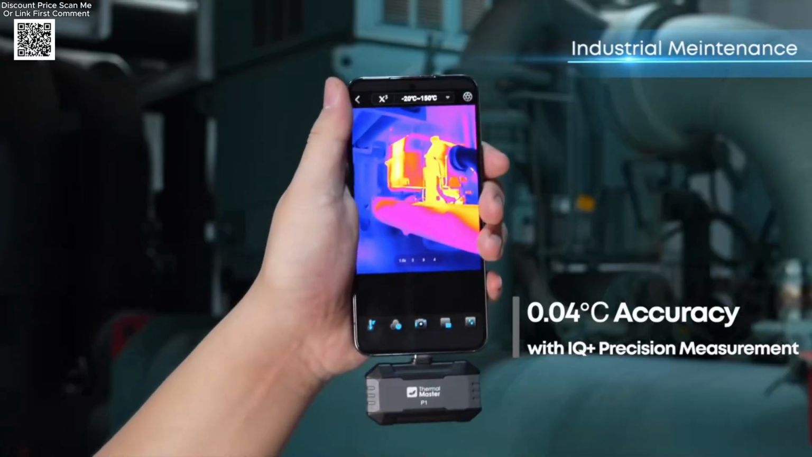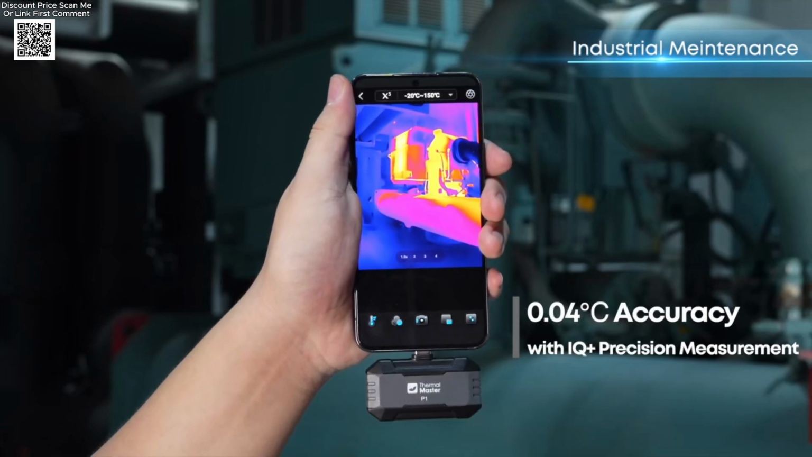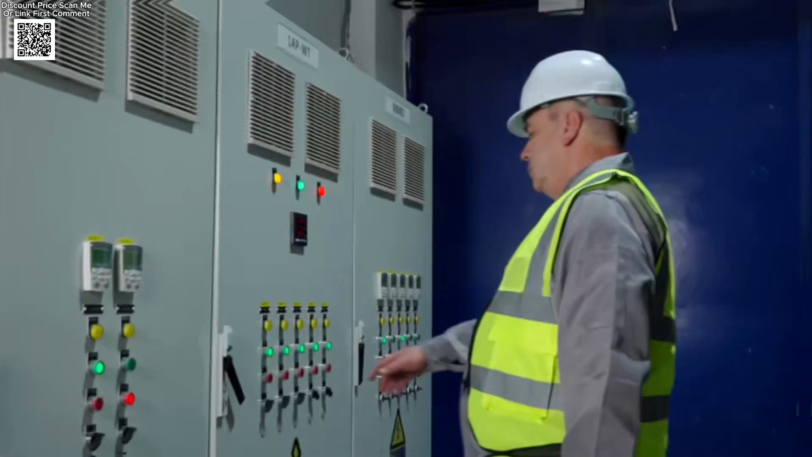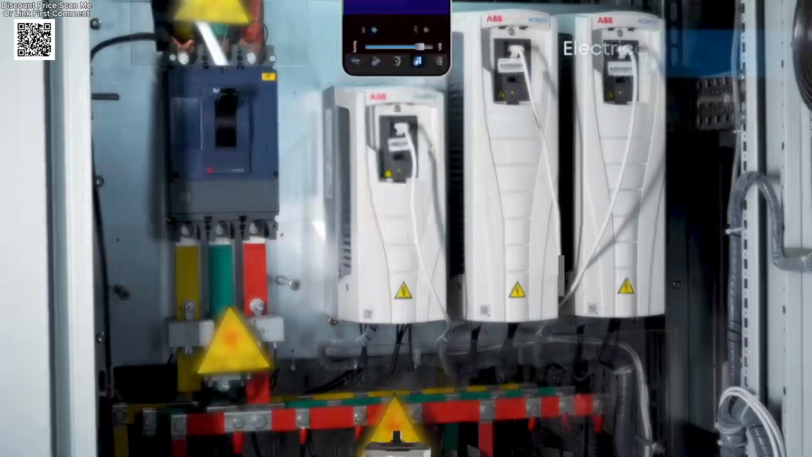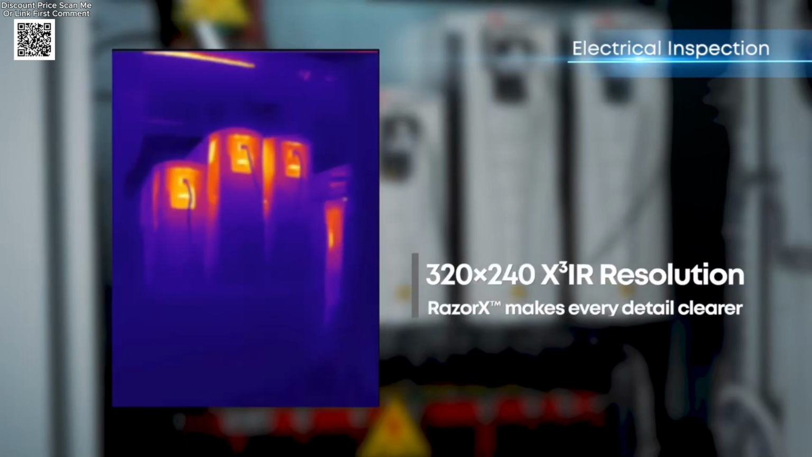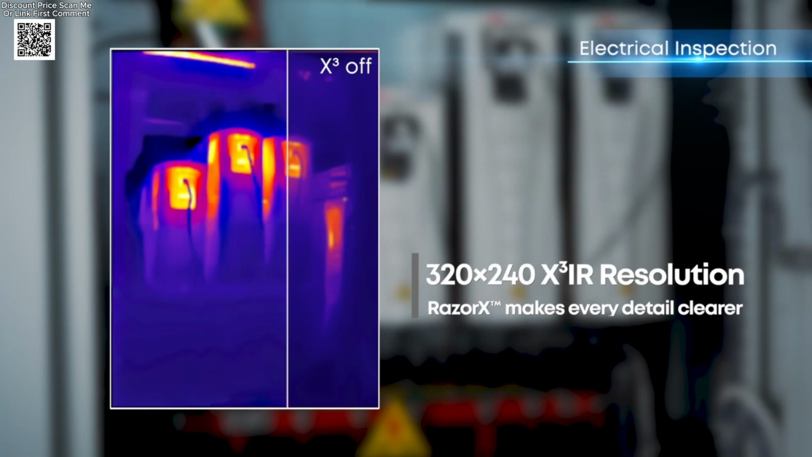Compatible with iOS, Android, and Windows PCs, the P1 thermal camera offers impressive flexibility. It includes adjustable emissivity settings, temperature unit switching, and accurate thermal readings with plus or minus 3.6 degrees Fahrenheit accuracy. The included Temp Master app provides 12 color palettes, isotherm modes, point, line, area analysis, high/low temperature alerts, and both 2D and 3D offline image editing.